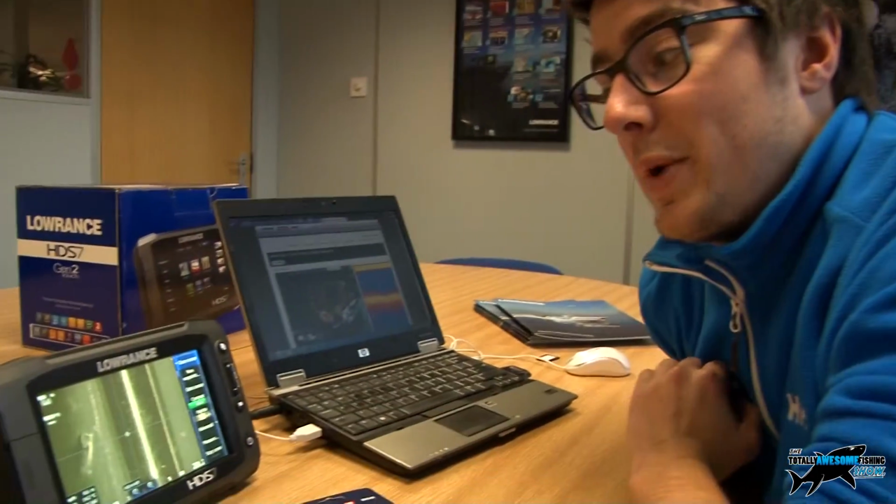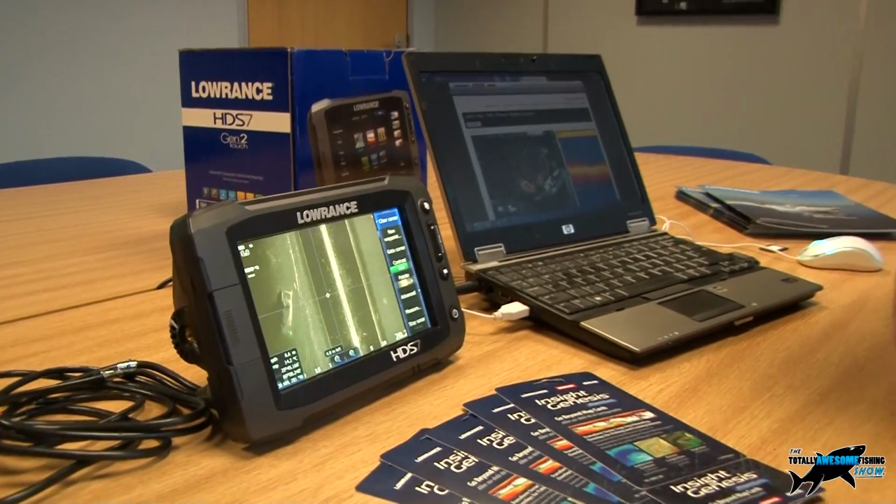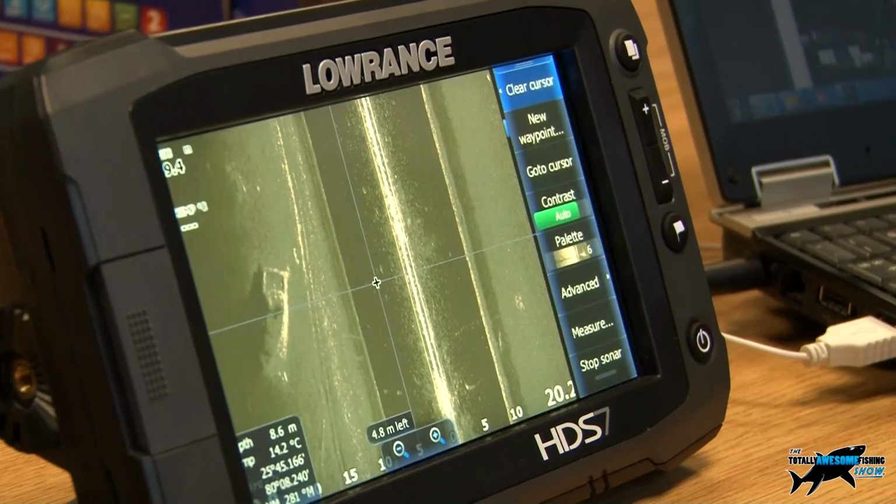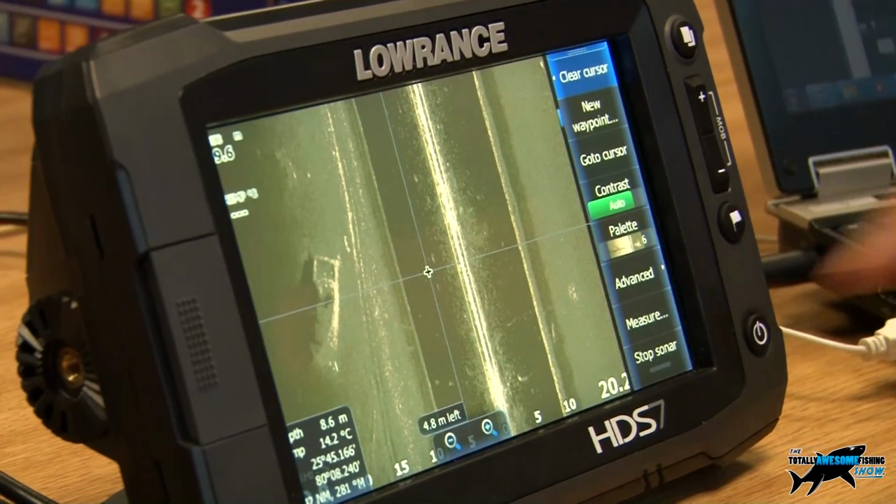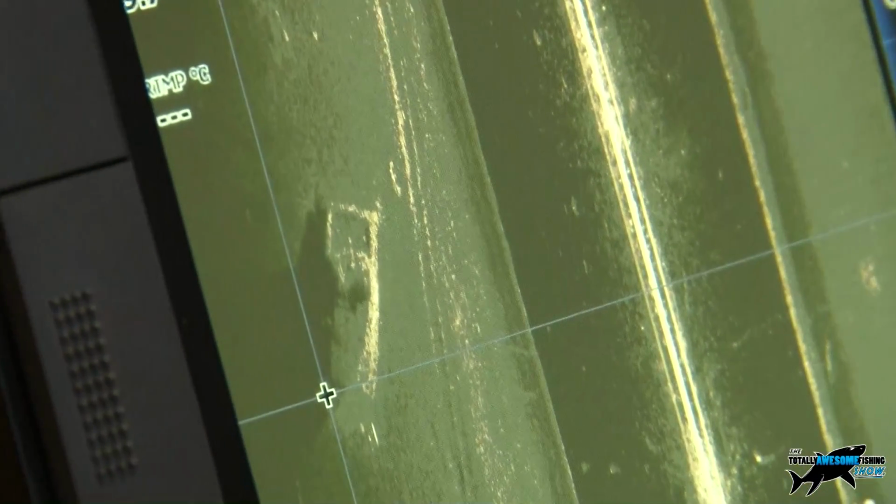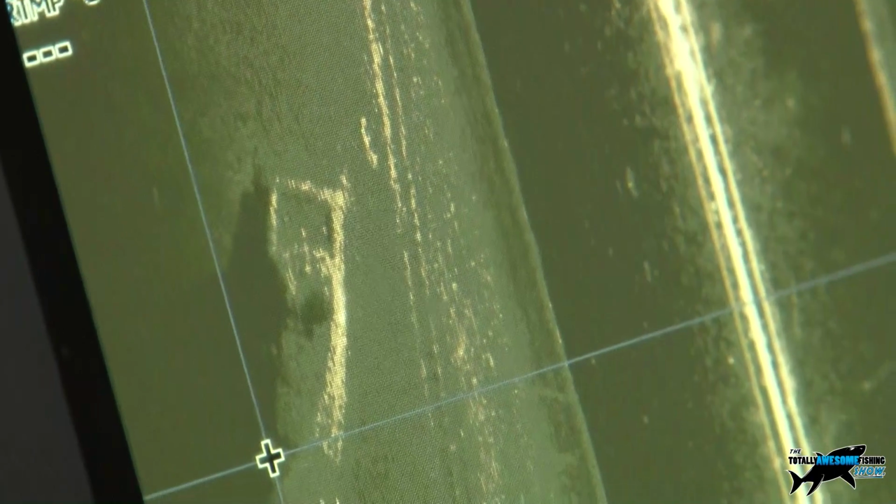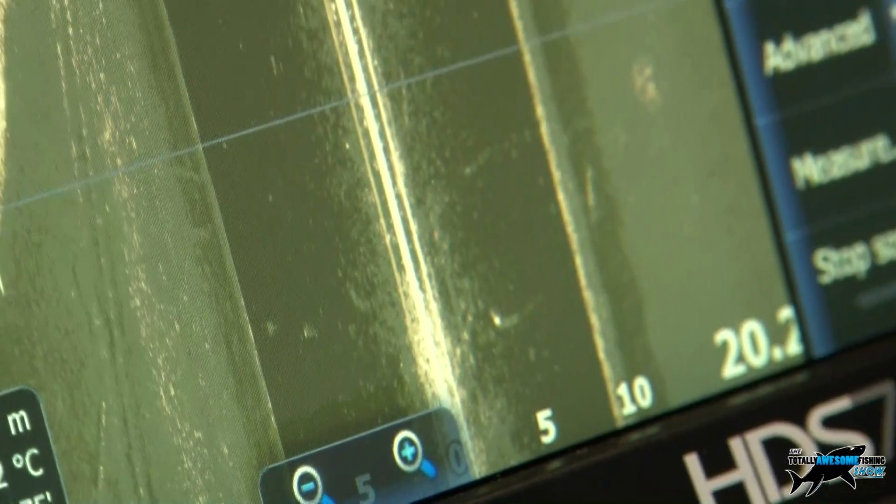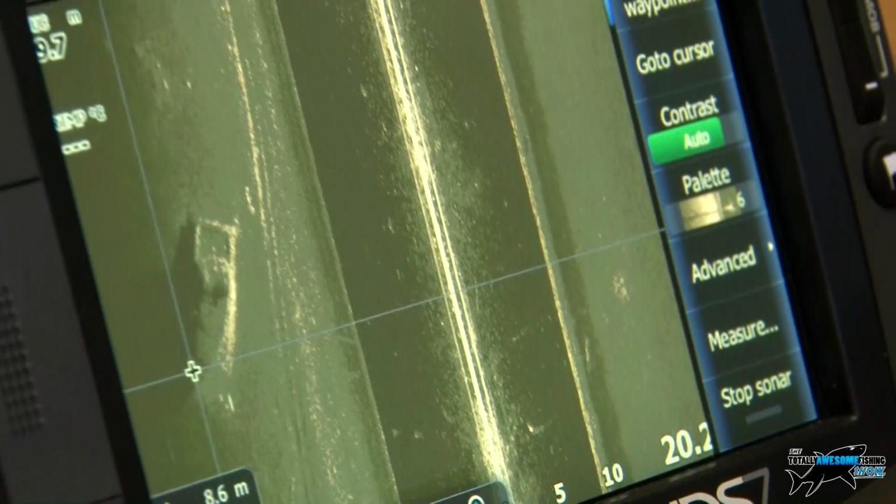So Graeme, I think with the HDS7 you're probably going to notice quite a bit of difference to your HDS5. Coupled with our Structure Scan transducer, you're going to be able to get this nice side imaging sonar, which is going to give you your nice sonar imaging of any wrecks and obstructions on the seabed, but actually looking down on top of them almost.